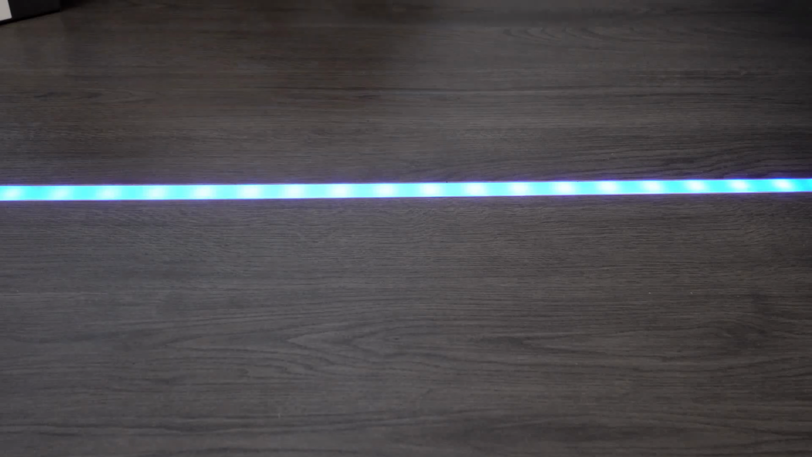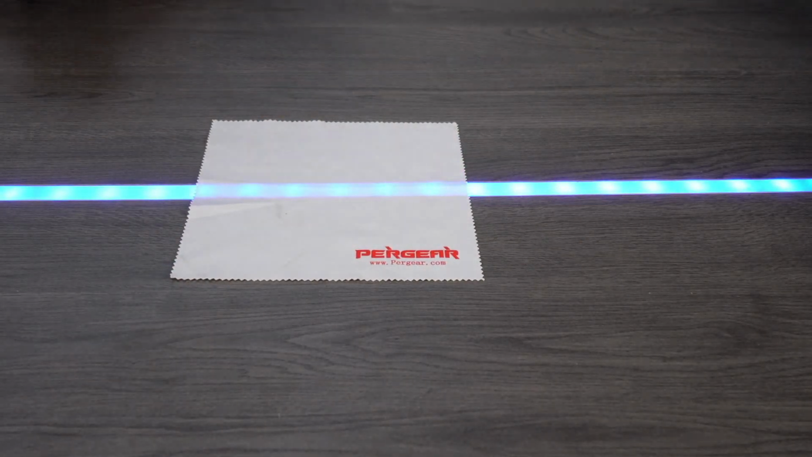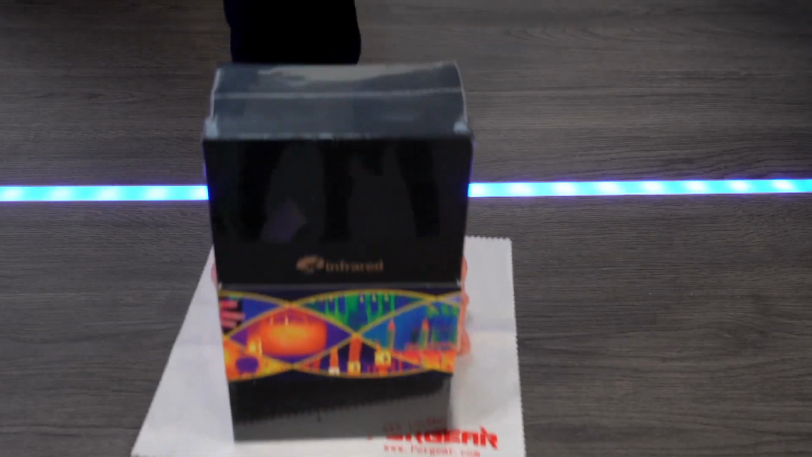What's going on, guys? Today I have something a little bit different for you. Pergear sent me an infrared camera setup that plugs into your iPhone. So why do I need this?